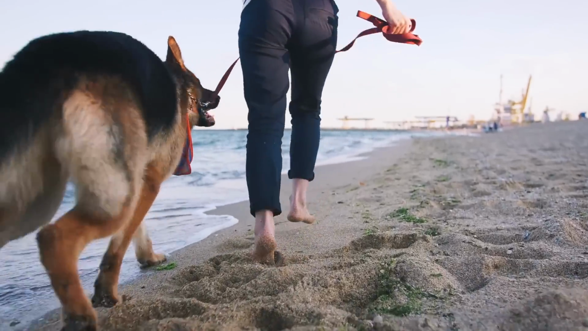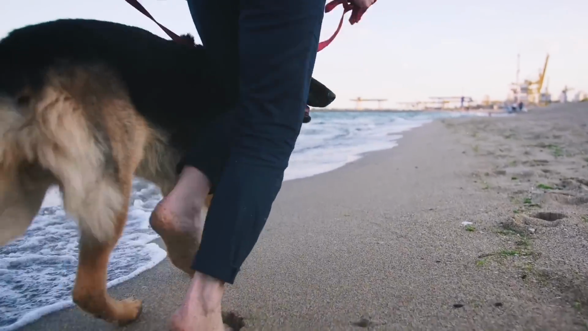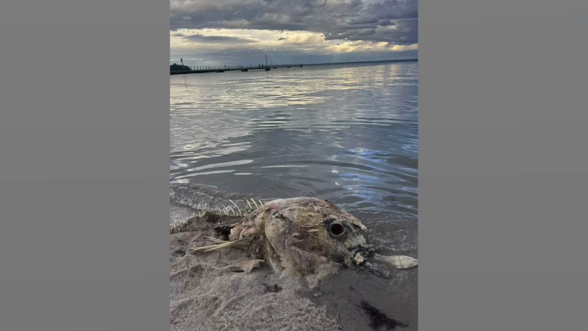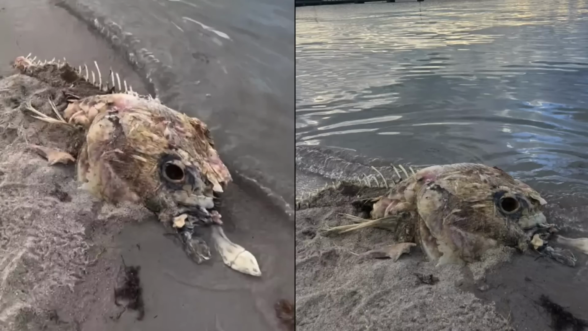A routine beach walk in Australia turned into a mysterious discovery. A dog walker stumbled upon what appears to be an ancient sea monster washed up on shore. This thing is complete with haunting empty eye sockets and a spine of just protruding bones. But what's truly baffling about this creature isn't its appearance. It's the fact that even marine experts are struggling to identify exactly what kind of creature this decomposed beast used to be.